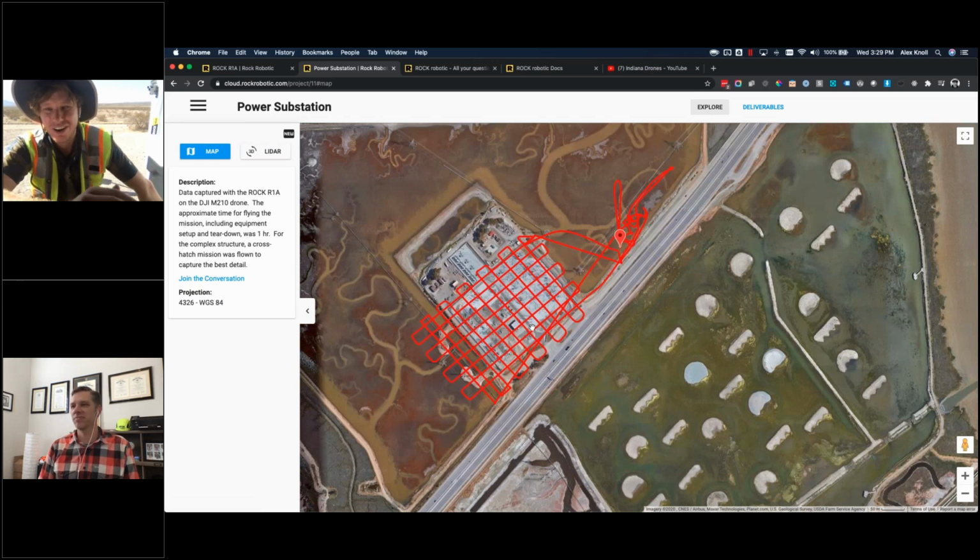So you can cut out all the stuff like taking off and landing, because it's still recording data there, but oftentimes you don't want that in your data set. And then the viewer automatically generates for you.